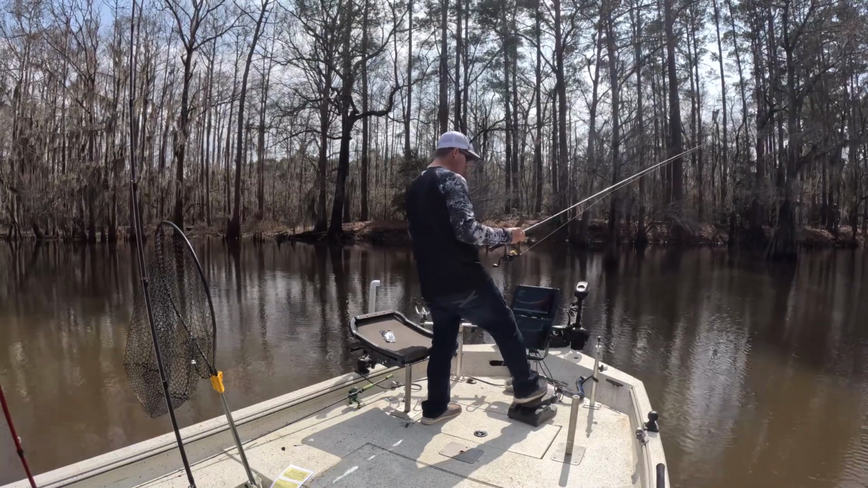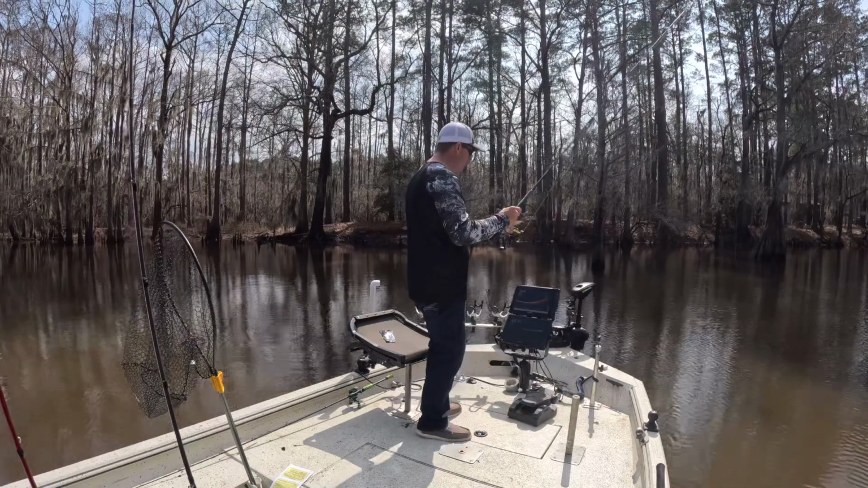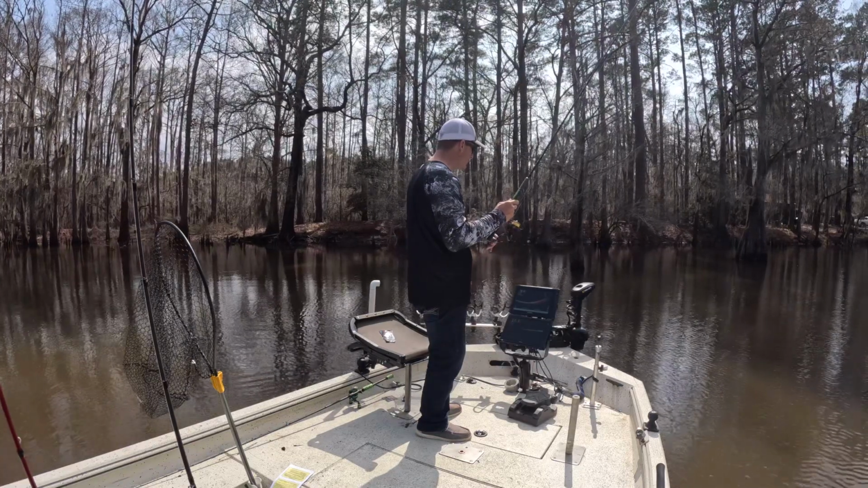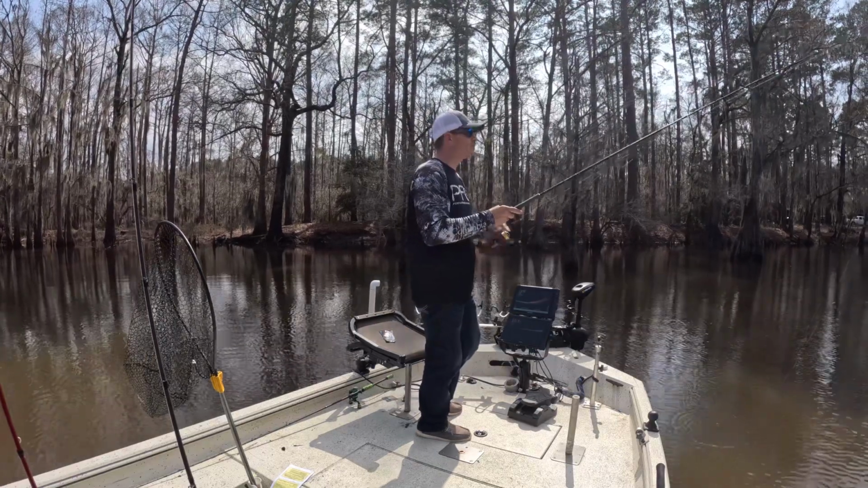So I dropped it down right in the middle of a bunch of fish, and I'm just going to start pulling it away. I've got one chasing it right now, and I'm just going to keep pulling. We'll see if he commits. He committed. Oh, short nipped it.